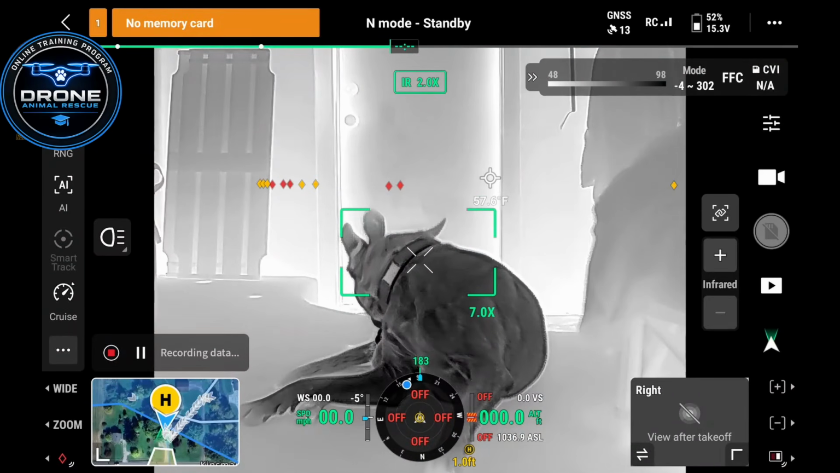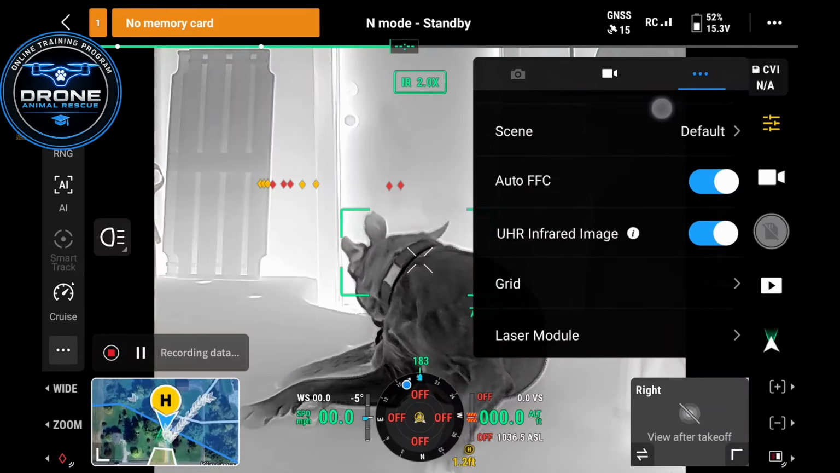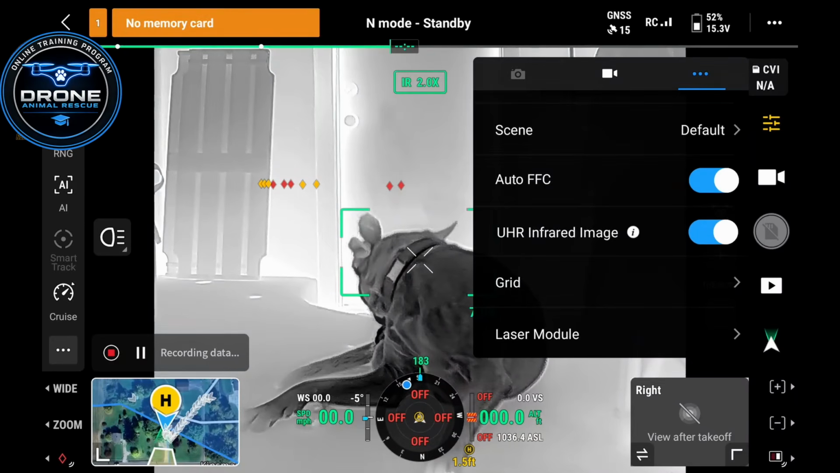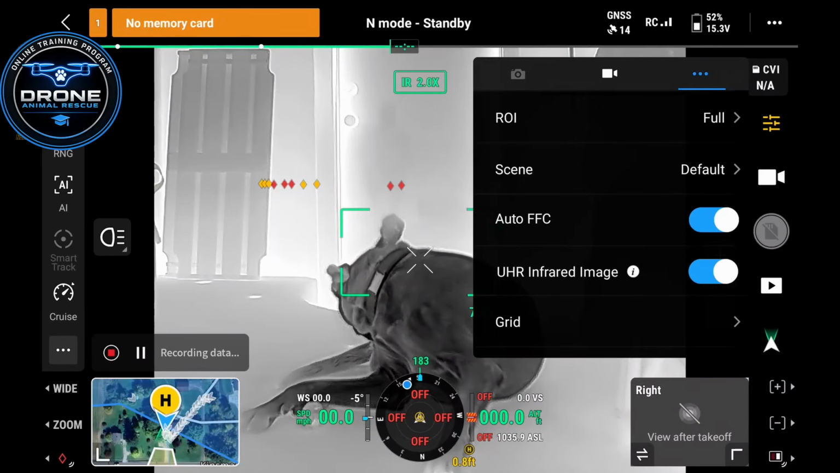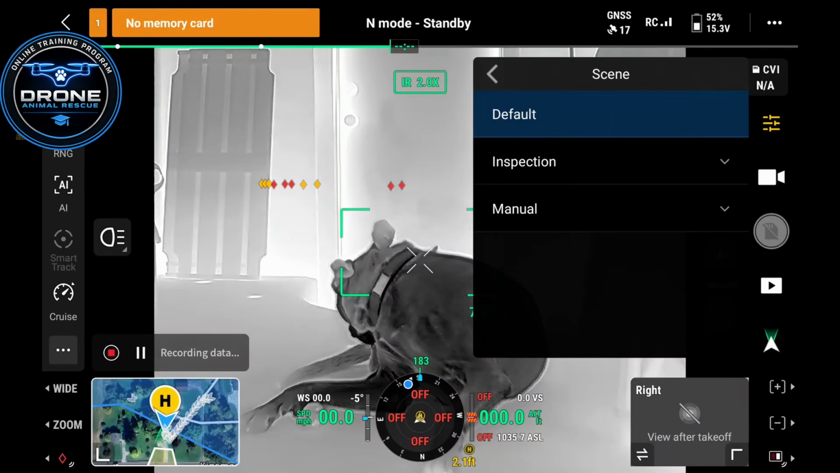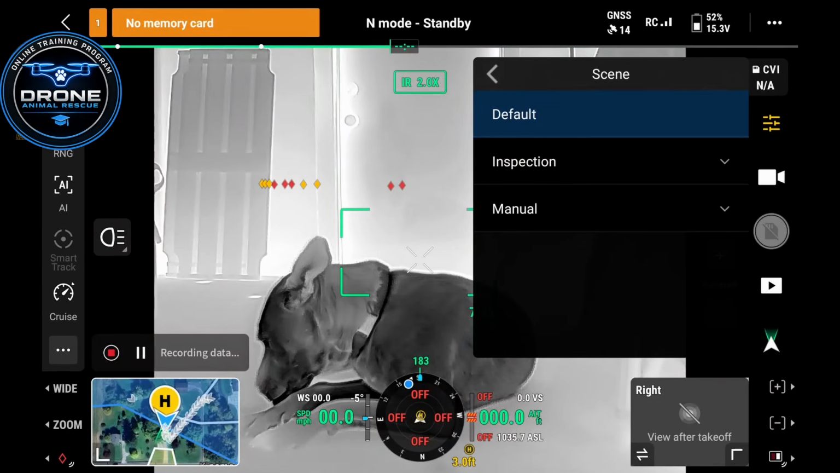Next important thing here, when it comes to your thermal camera, you want to go ahead and select this tab here on your right, and you're going to want to scroll down to your ultra high res infrared image. Make sure that's turned on. Make sure your auto FCC is on. One of the important things here is going to be your scene selection. So go ahead here and you'll see the scene tab. Go ahead and select that, and you'll have the option for default or inspection.